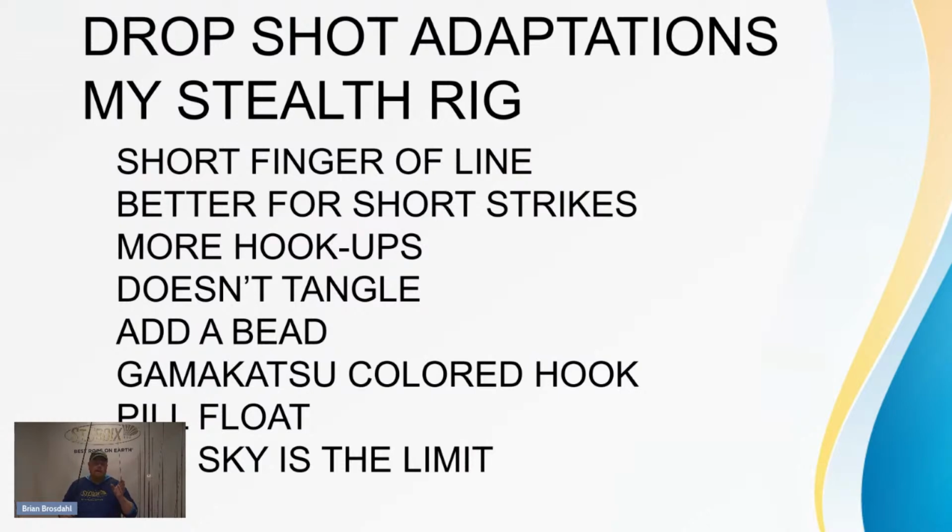And you would think it would tangle because you got a finger of line. And I've got people launching these things from the boat. And all we ever do is we'll lose a leech because they whip it. And I'll talk about all the way to the spot how not to cast, and then they do it right away.